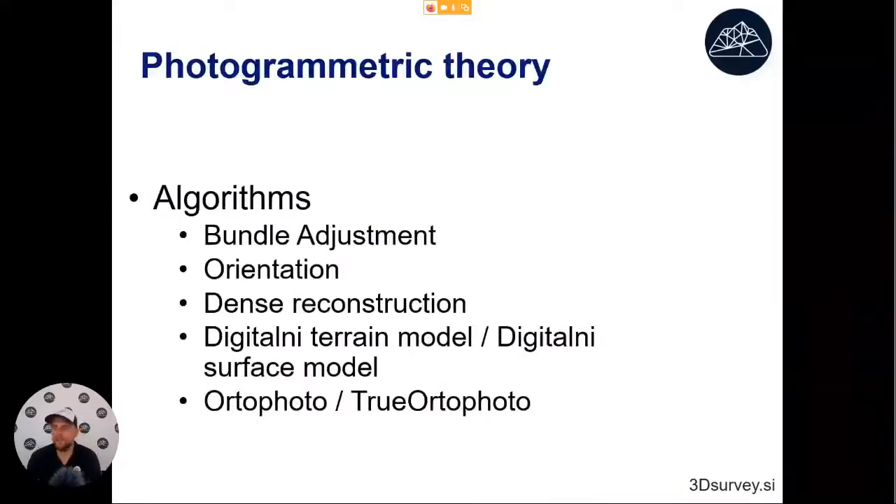Okay, so this was a little bit about what we can use. Now let's talk a little bit about theory. We will now look at algorithms that allow us to get from photos to useful 3D results. So we will very quickly look at bundle adjustment, orientation or georeferencing. We'll look at dense reconstruction, so this is point cloud calculation.